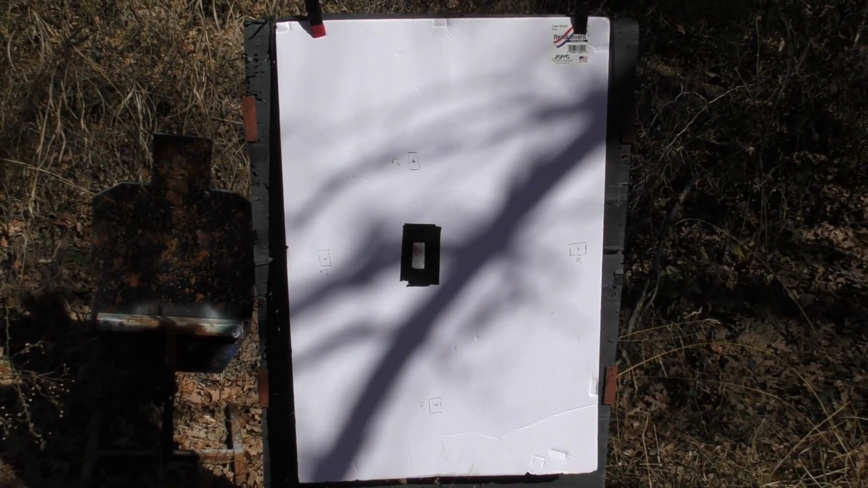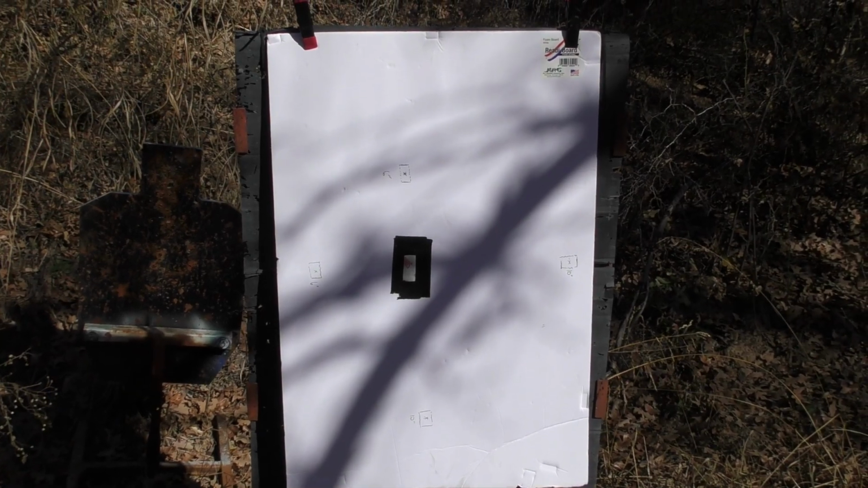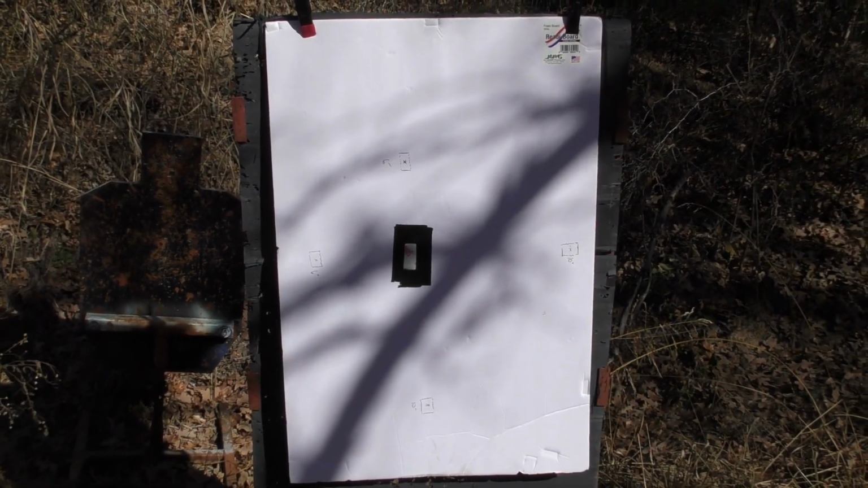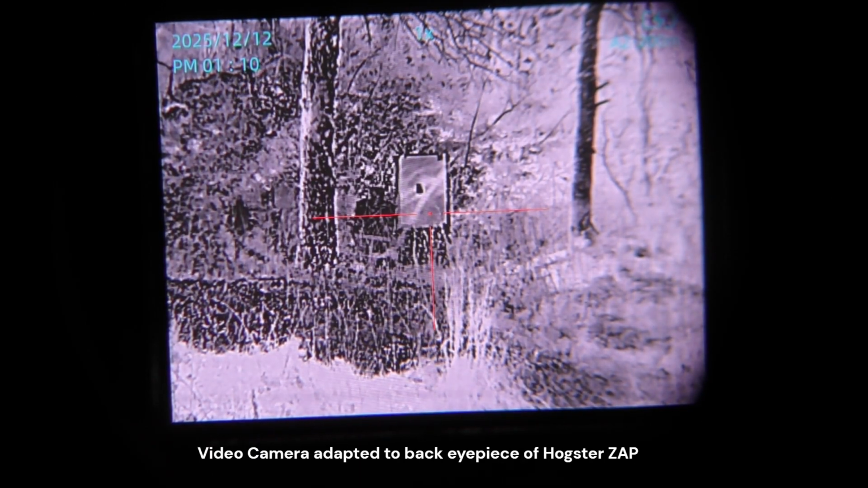All right, we're going to start at 50 yards today using a large poster board as a backer, and then aiming at that chemical hand warmer right there. So we'll take 2 shots, and then we'll adjust 0 at 50 before we move to 100. All right, there's our target board placed at 50 yards.